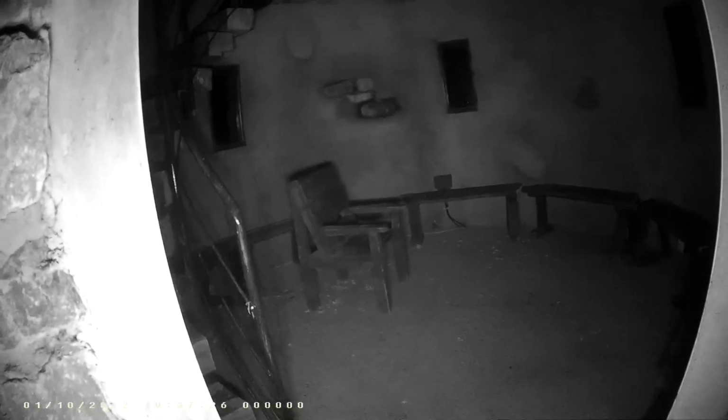Night vision tunnel. Again, places to sit. And upstairs.